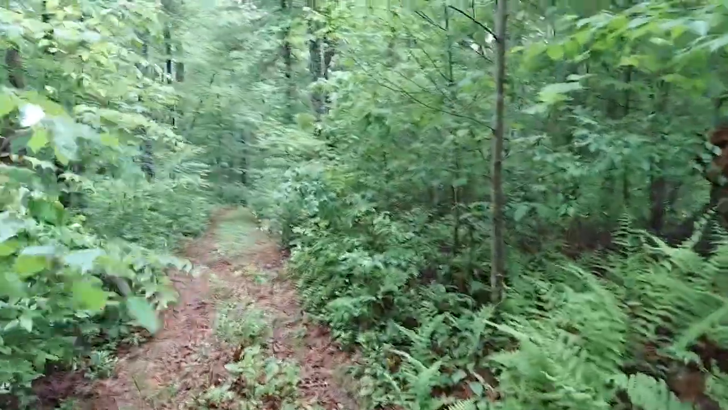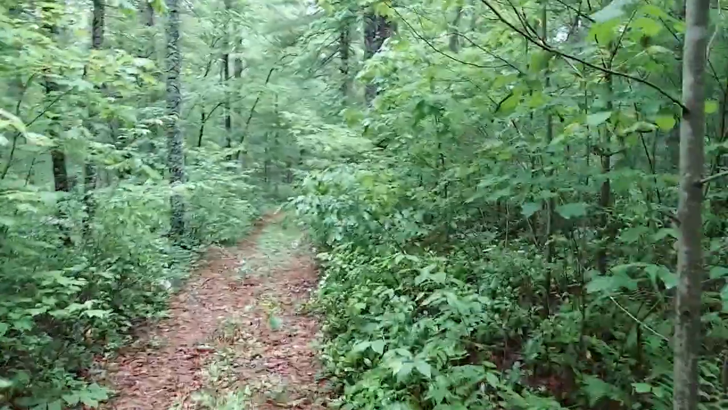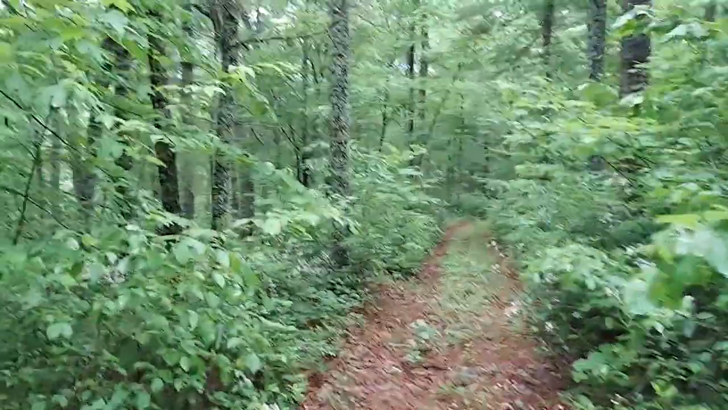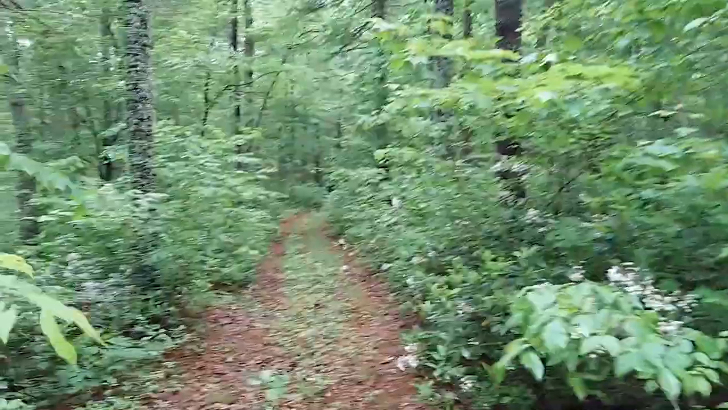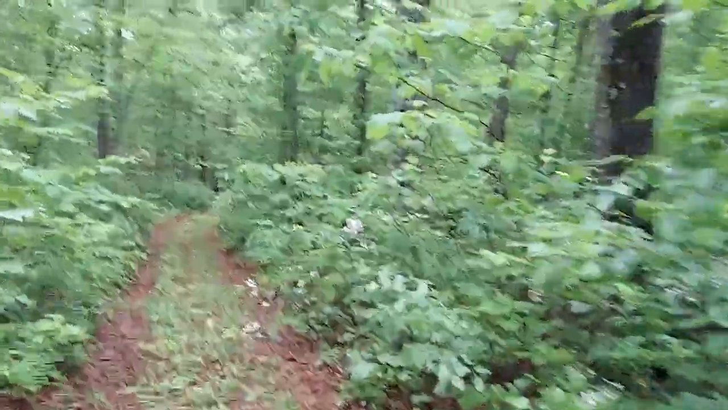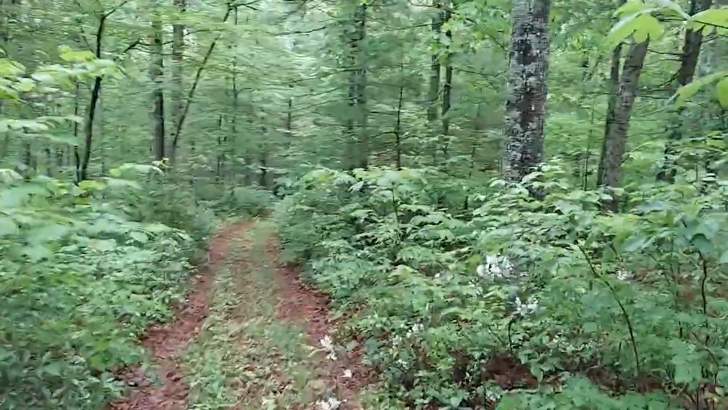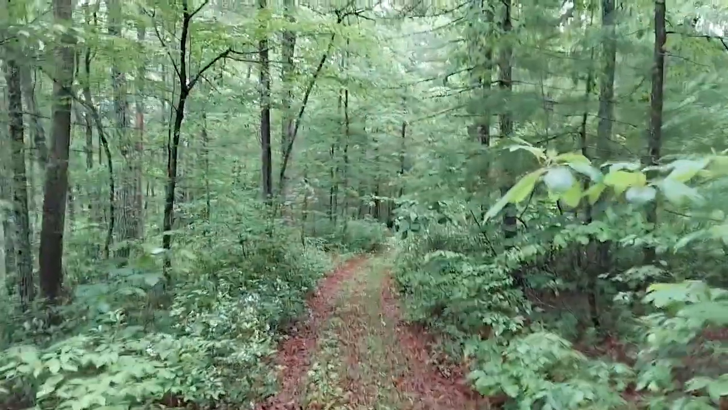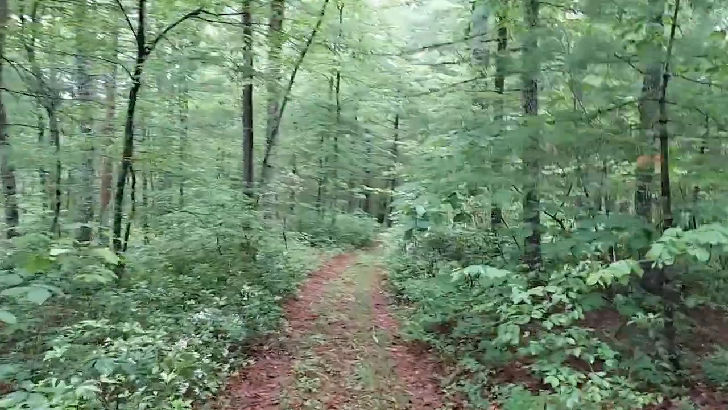I only laid eyes on that buck one time while crossbow hunting. He was probably 65 to 70 yards away, and that's just not a shot I was willing to take. He was downhill of me, and he had stepped out of a really defined edge to a bedding area where there's open woods, and then there's a really thick edge to it.